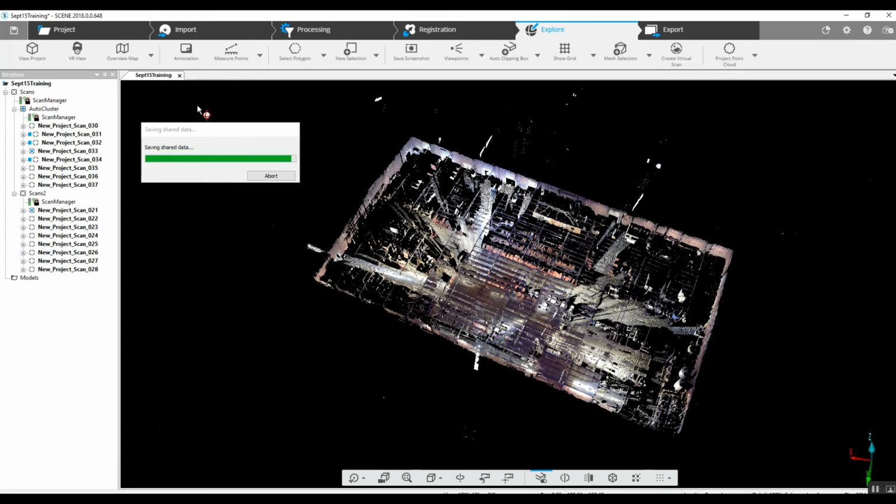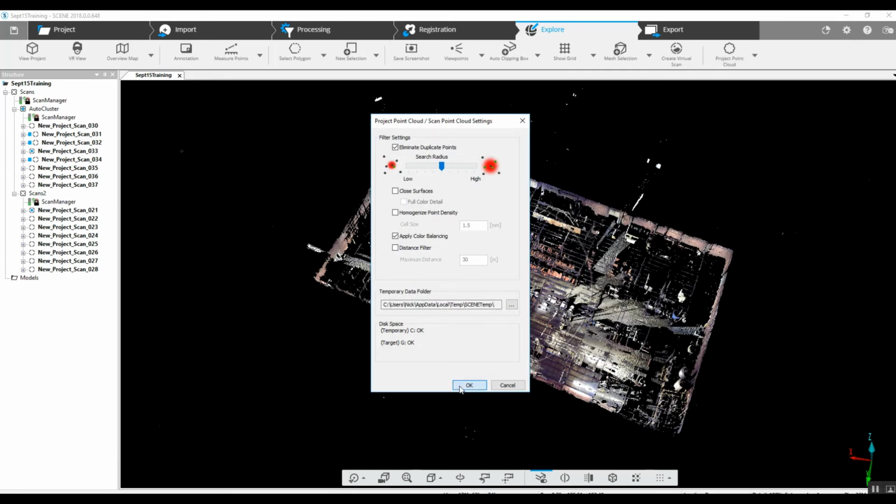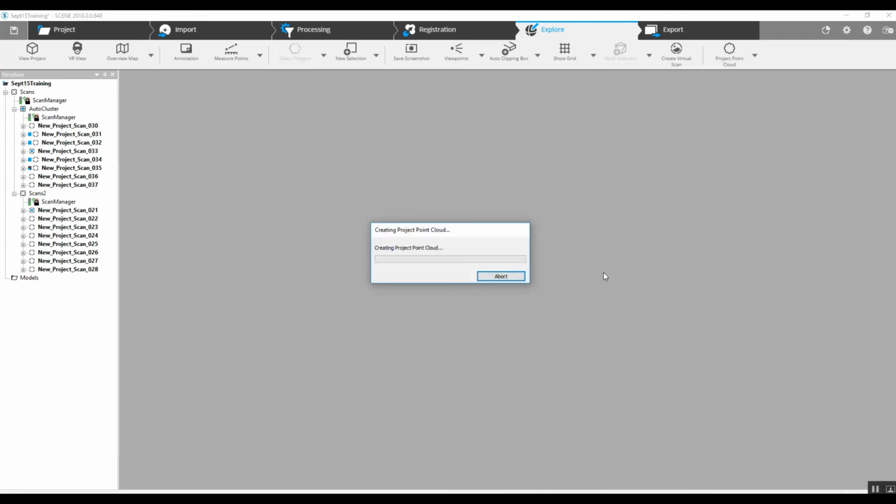Now, once this Project Point Cloud is put together, we can go ahead and create a clip box and do any kind of measuring we like on specific pieces of equipment, but we'll get to that later.